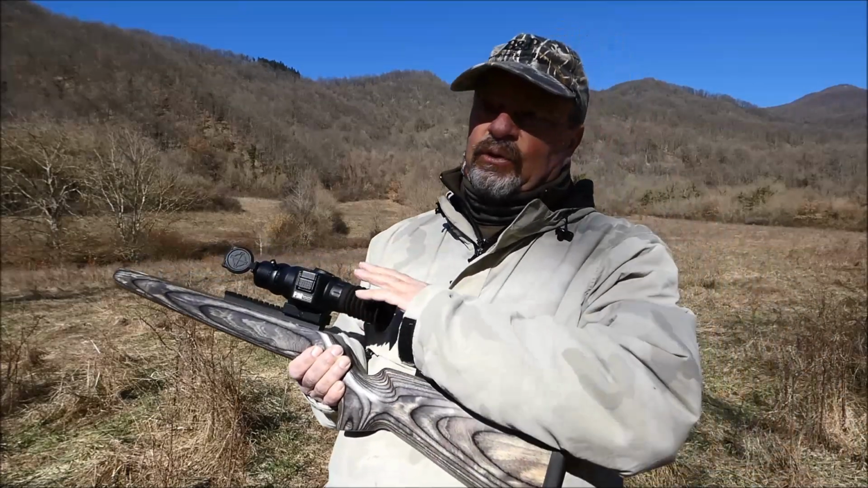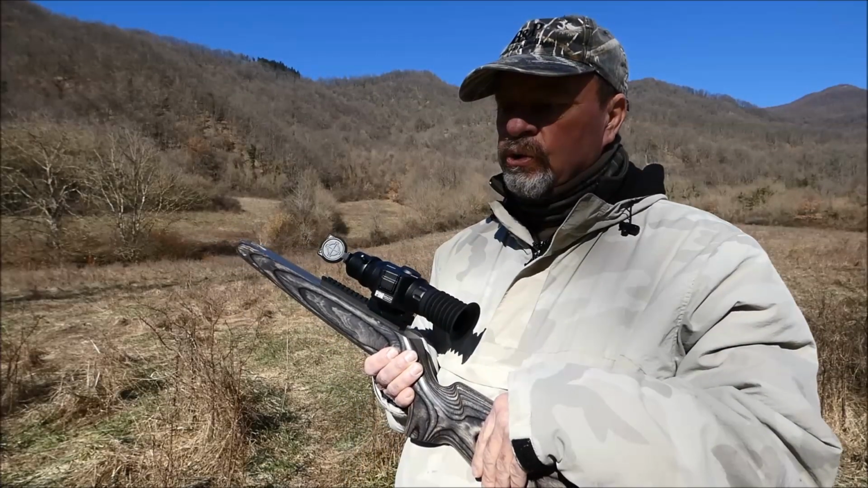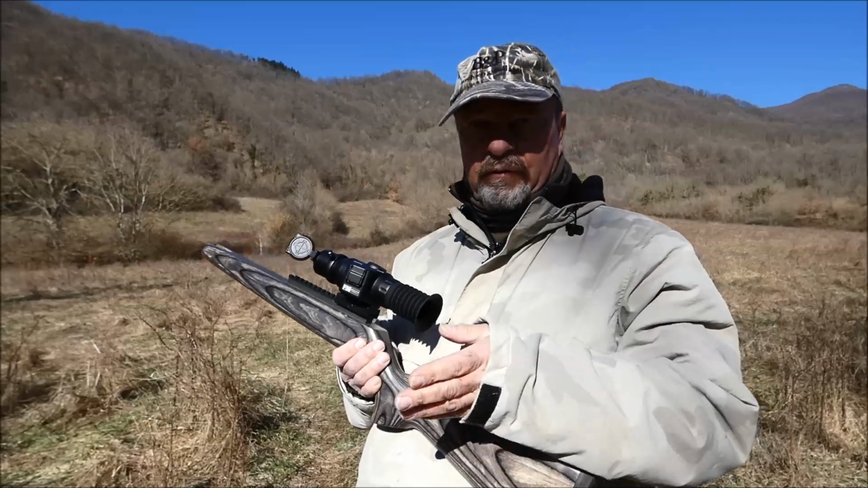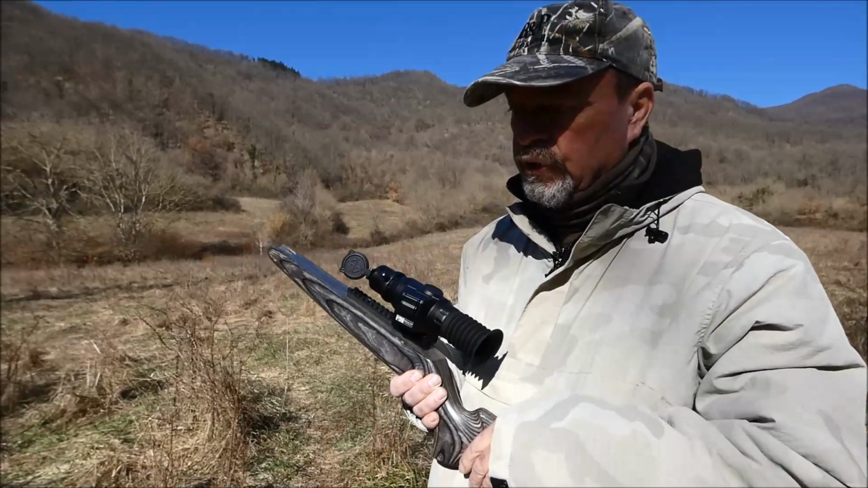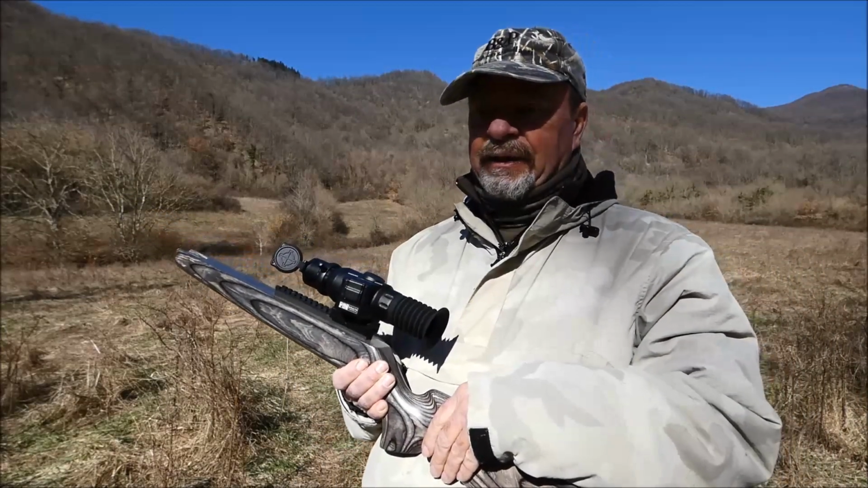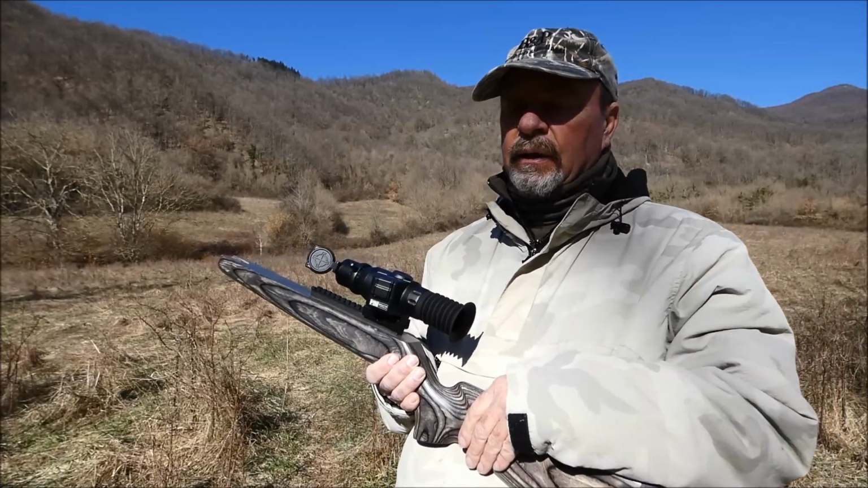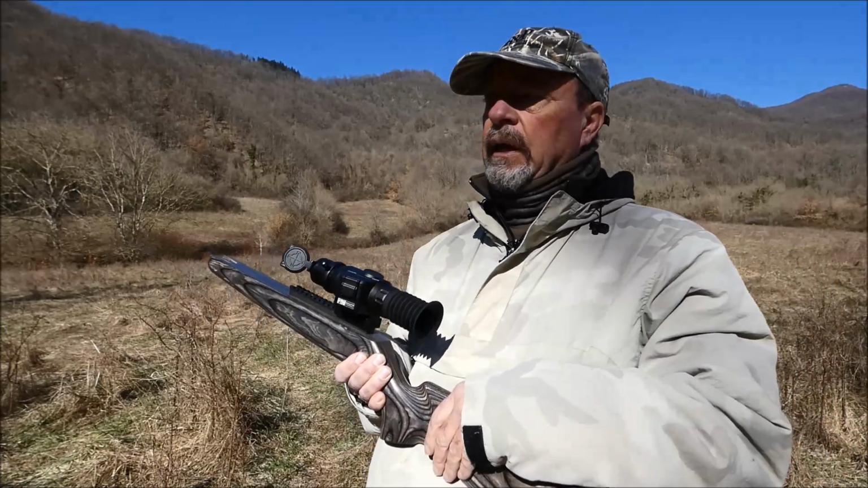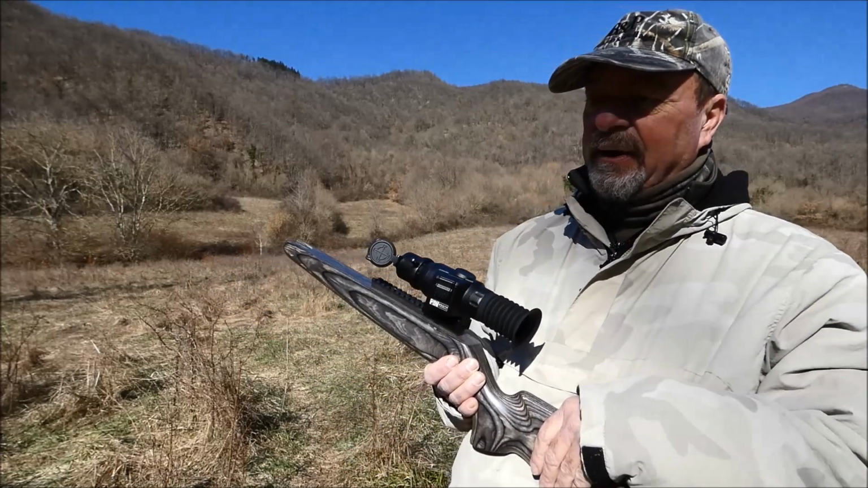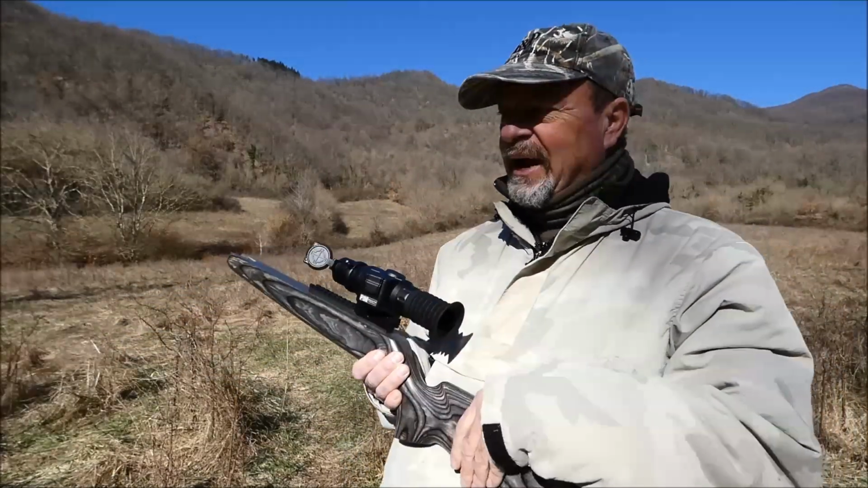Sightmark decided to mount in this device also a recording system for videos and for photographs, so for shots, and plus they added the sound, okay, so you can hear the shooting, the shots, everything that will surround your position on the hunting field.